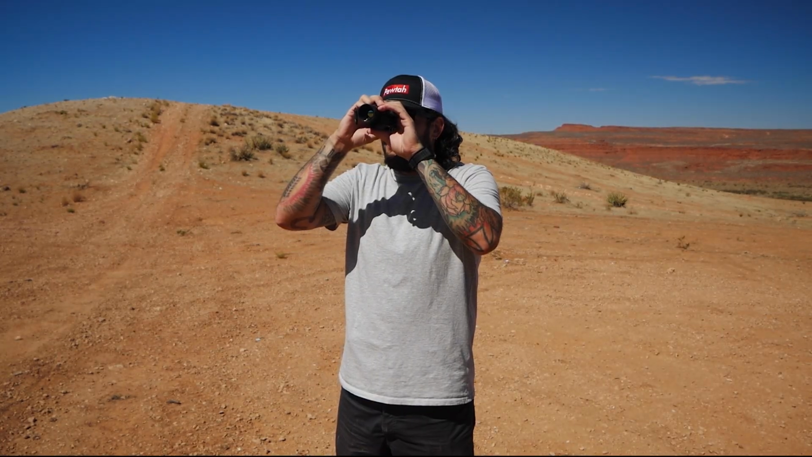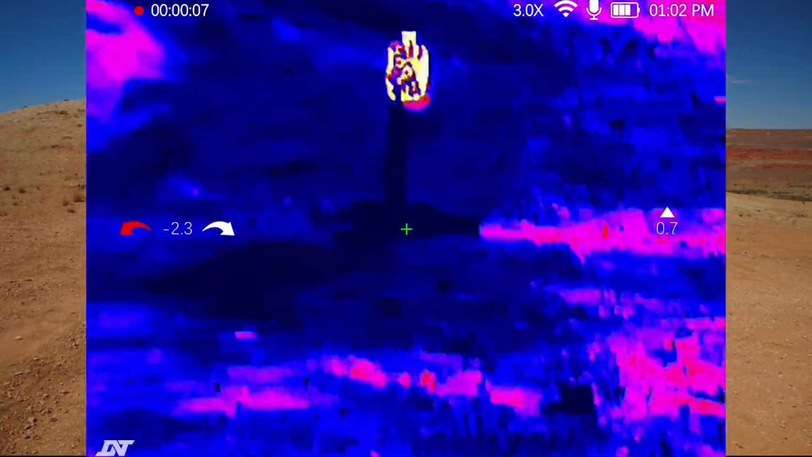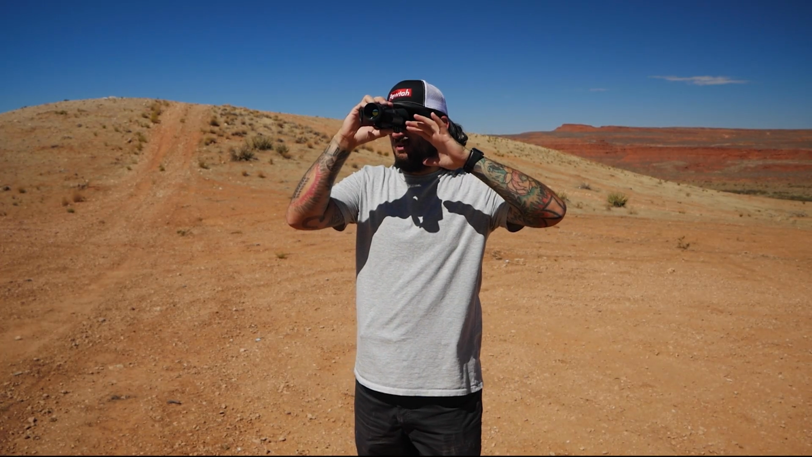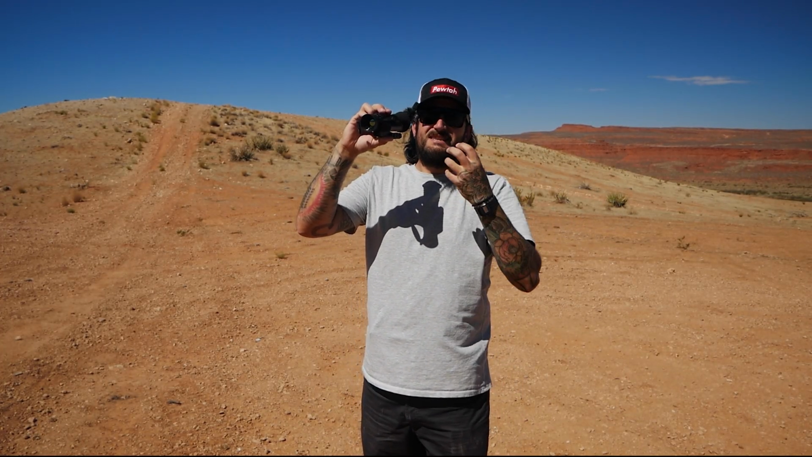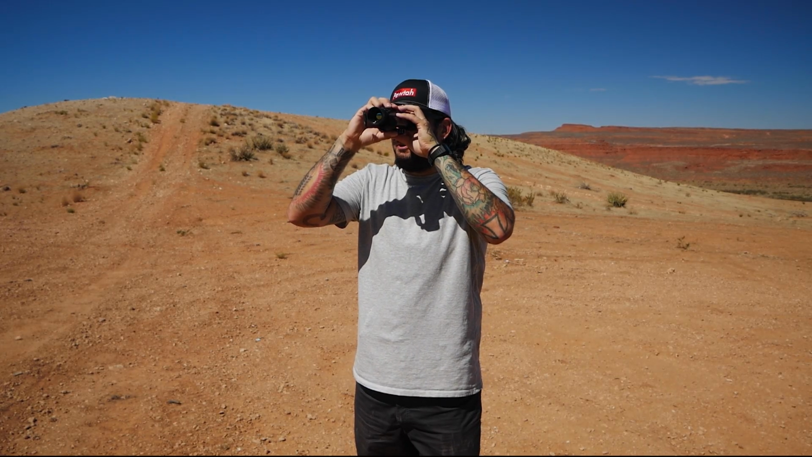And right now we are in red hot mode. So as you can see, that is white hot. This is one of the Predator modes. And by the way, when I say Predator mode, DNT doesn't call this Predator mode. I'm talking about the Arnold Schwarzenegger cinematic masterpiece Predator. And if you know what I'm talking about there, that's the Predator mode.